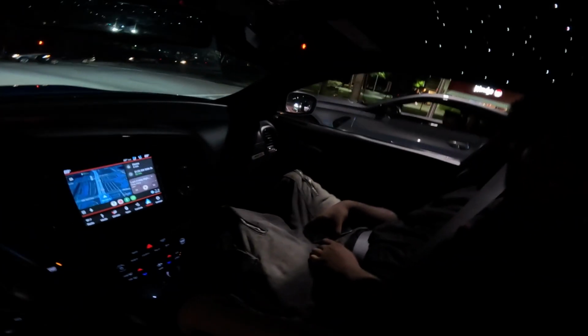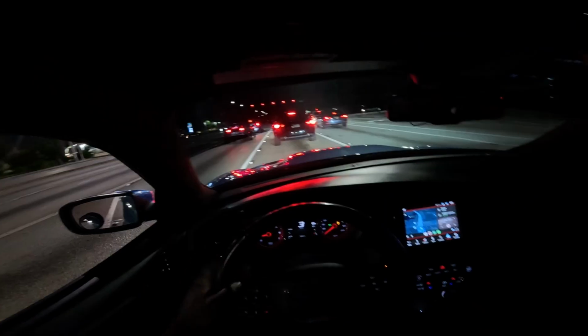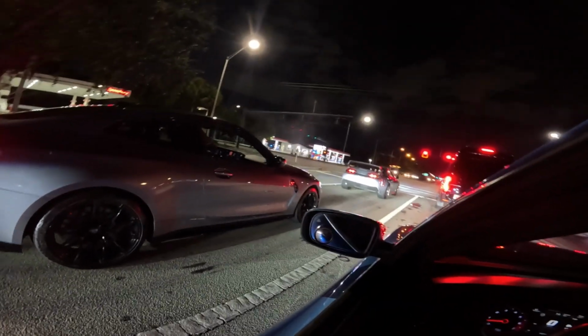To the limits in a cat. Down your road. Oh, that is a Supra. Oh my God!